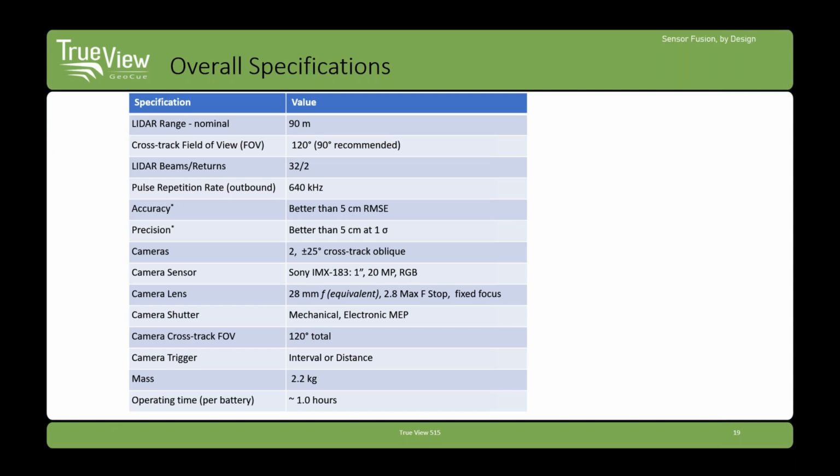Some others will put two DSLRs in a V-type configuration, similar to what we do. But then again, you've got a synchronization and calibration problem, but you also have an awful lot of weight. Those really aren't mapping cameras. So I think it's really important. Our cameras make a huge difference and really differentiate between just an airborne LiDAR and a 3D imaging system.